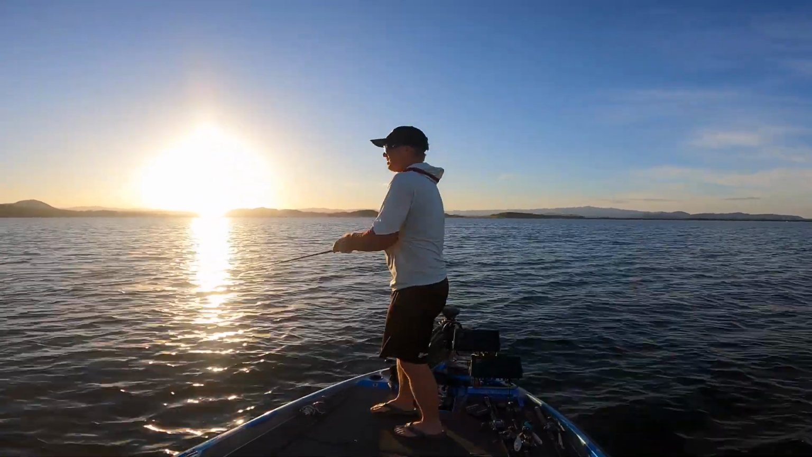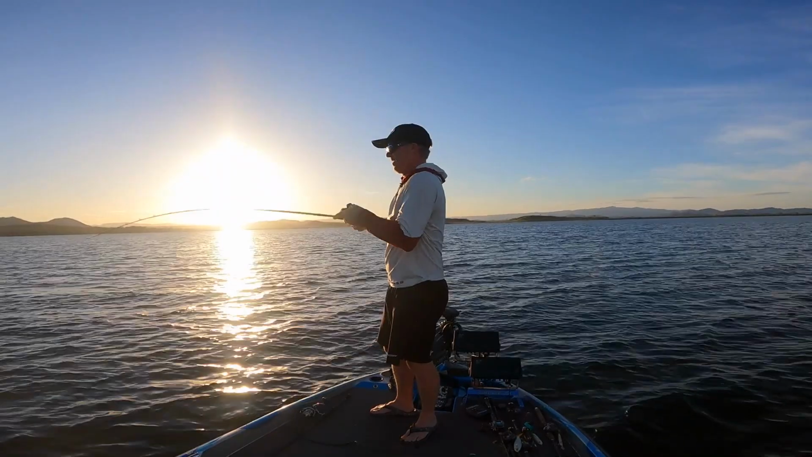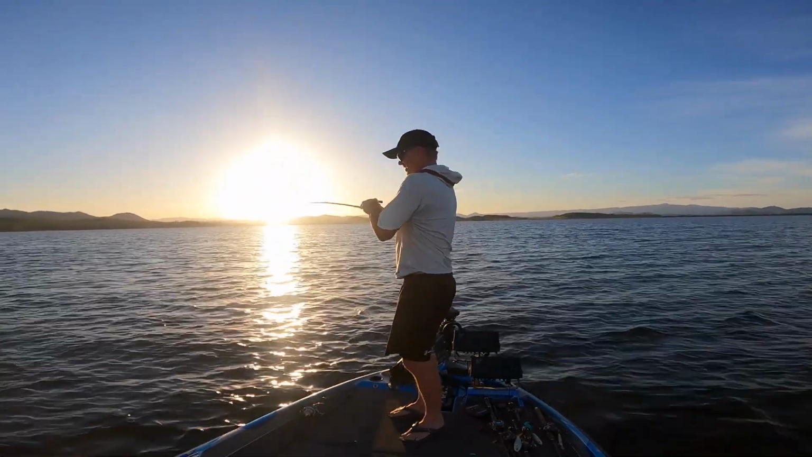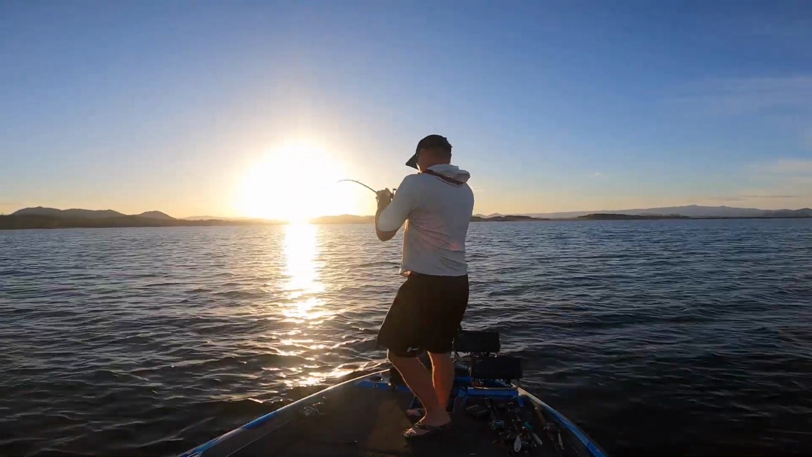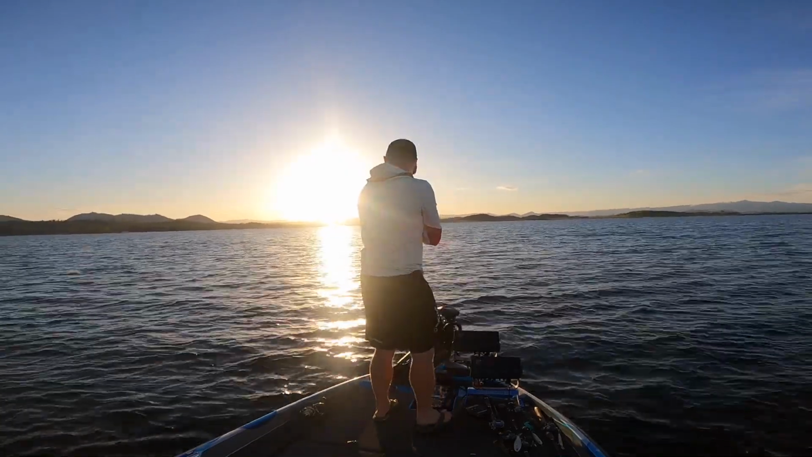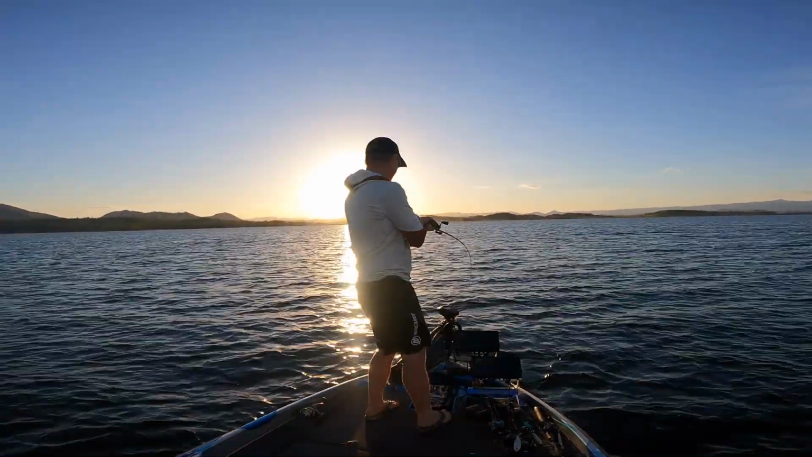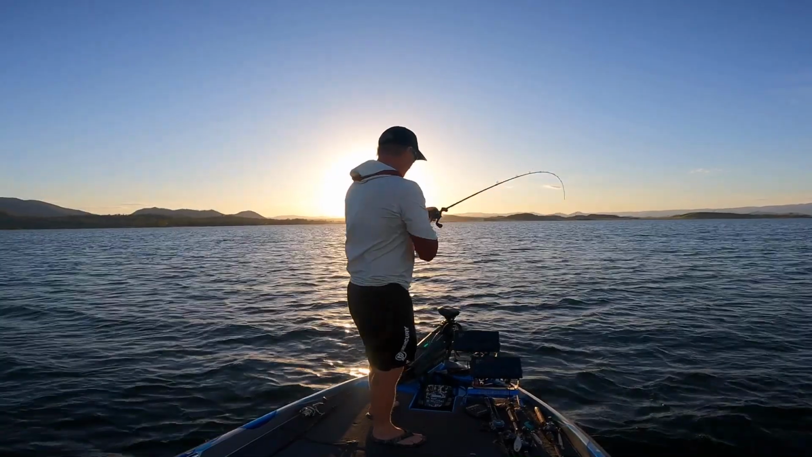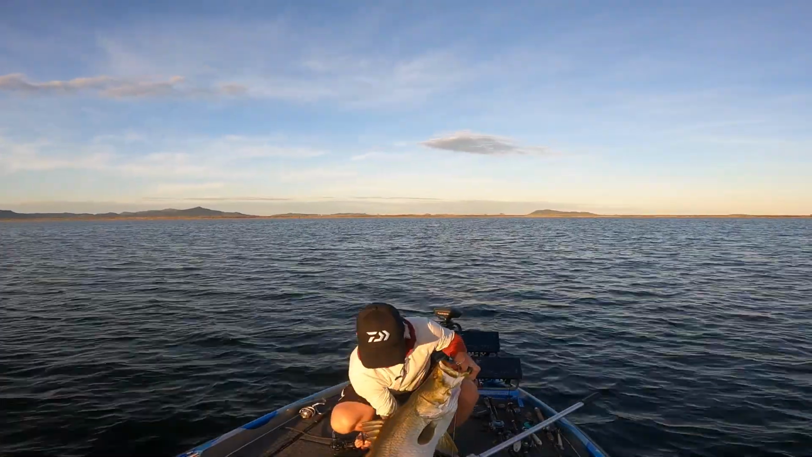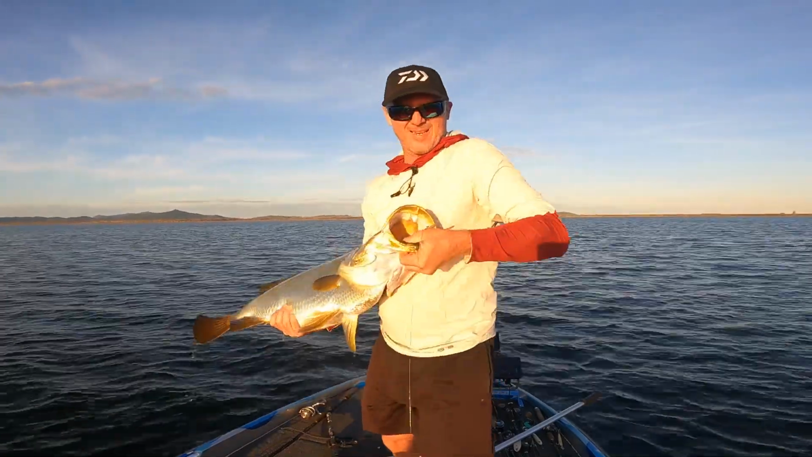Ran at it. So I've been using the Garmin LiveScope just in the middle of pinching. And these fish have just been attacking the jerkbait in the middle of nowhere. Why would you want to fight for a point when these fish are just cruising around the middle eating bony brims? What you can catch out in the middle of nowhere.